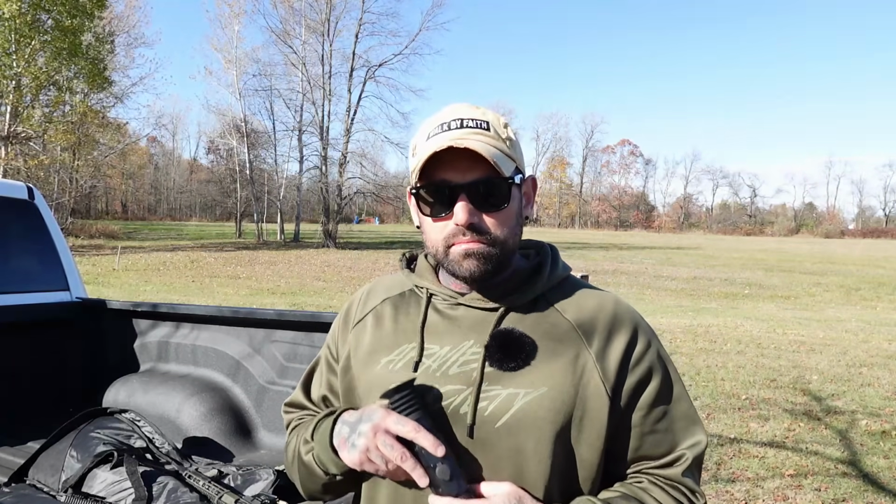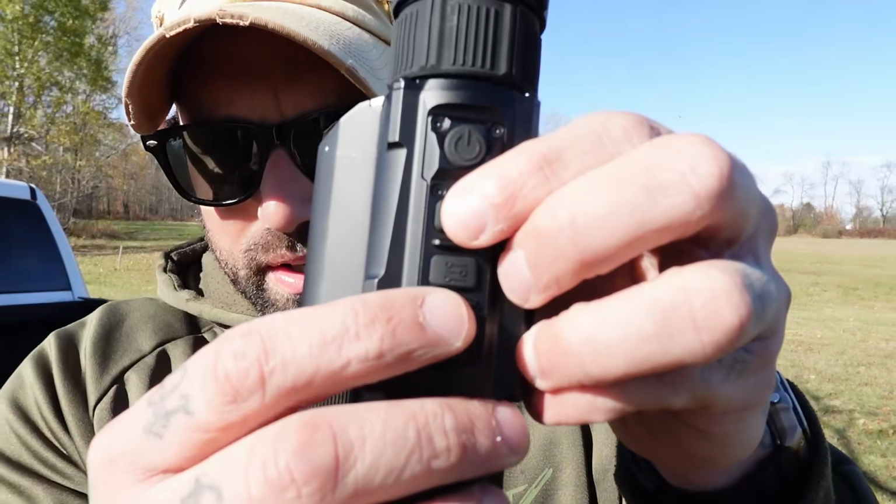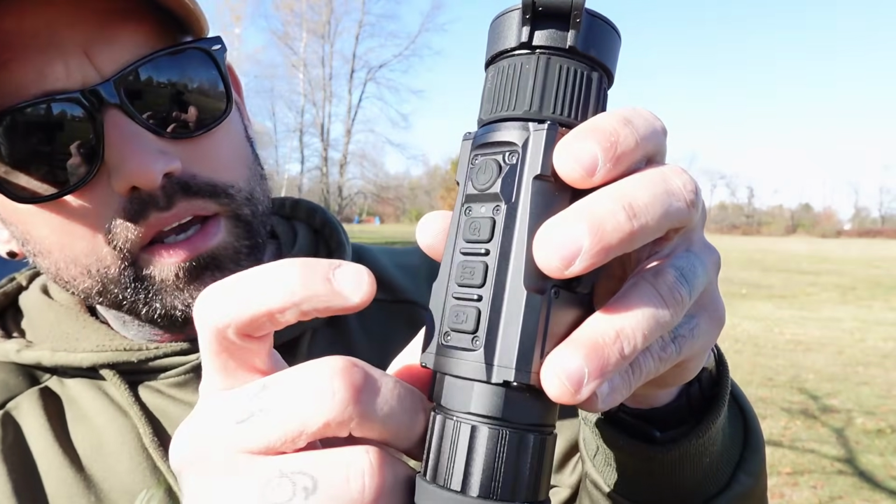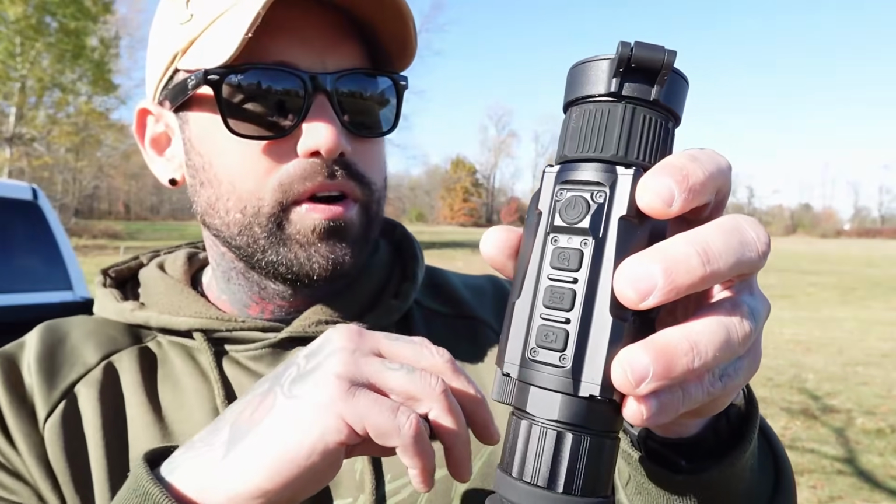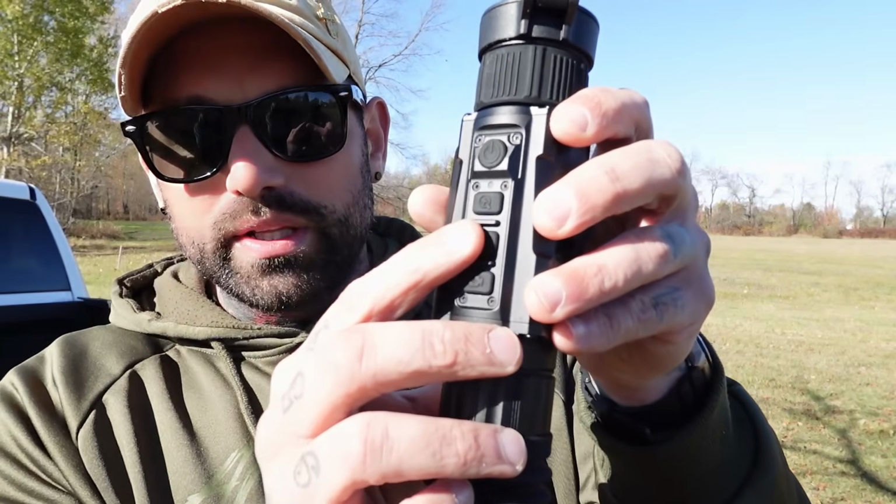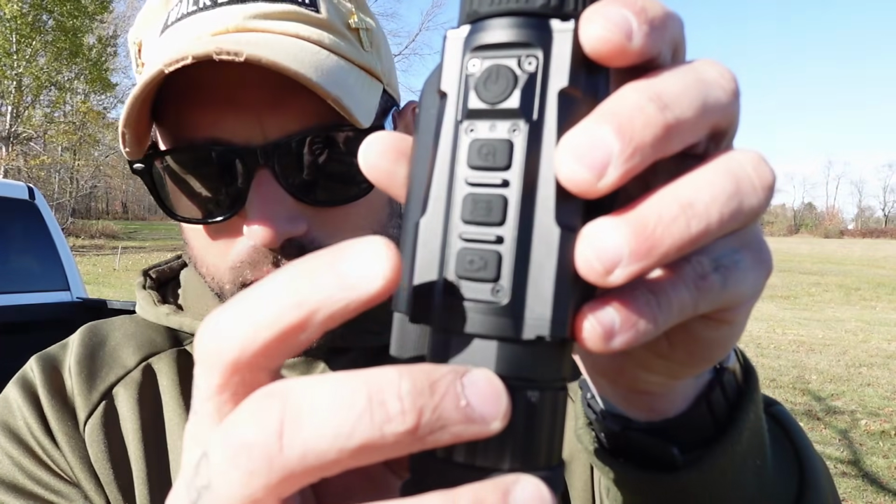Recording features, the one thing I like about D&T is they don't have a scroll wheel, because if you mount this on your rifle and have it slung, that scroll wheel can get bumped. These are really tactile buttons. You have a power button here, your zoom button, and your different modes, which change your color palettes, like black hot, iron hot, things like that. Then you center hold it, and that is your menu. Go through your menus, and these top and bottom buttons will cycle through. This is your select, and then you have your record feature.